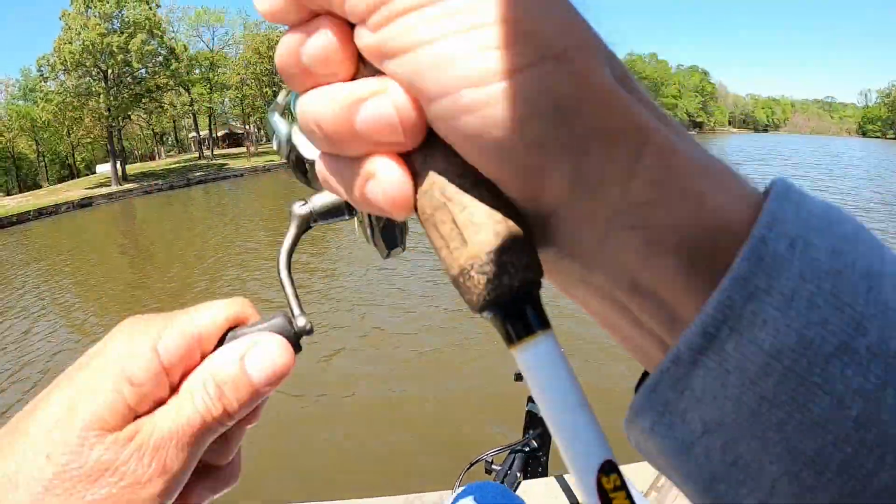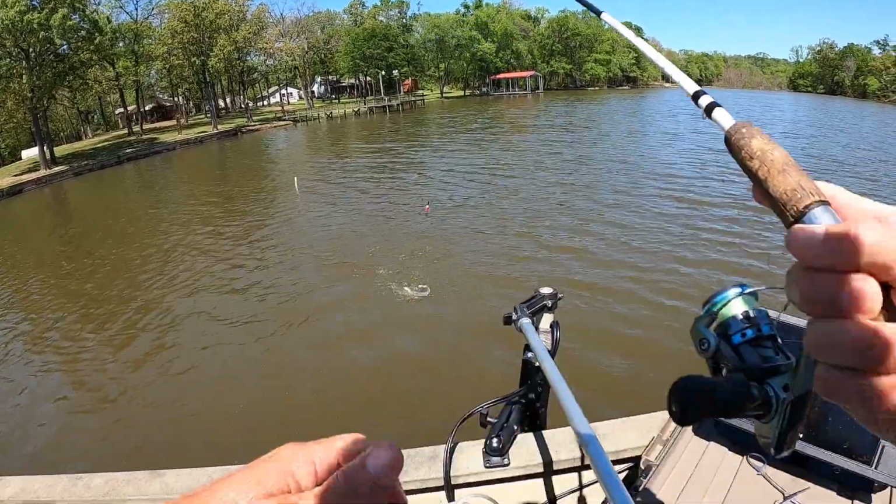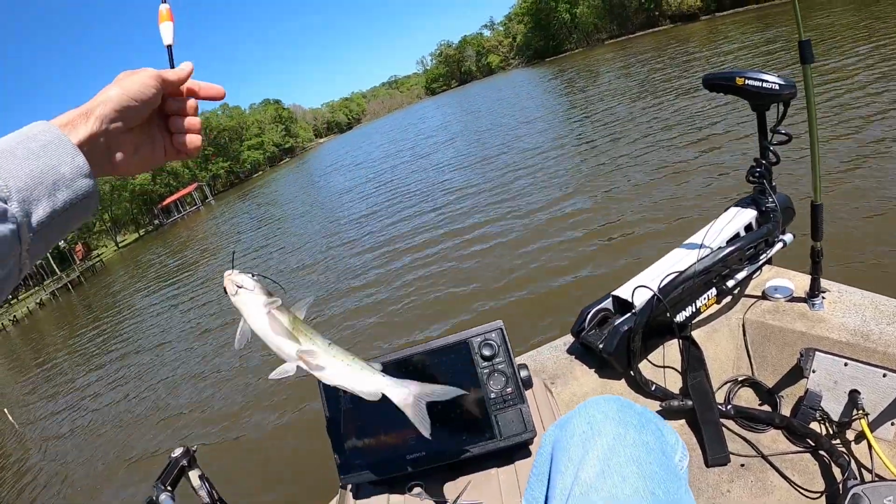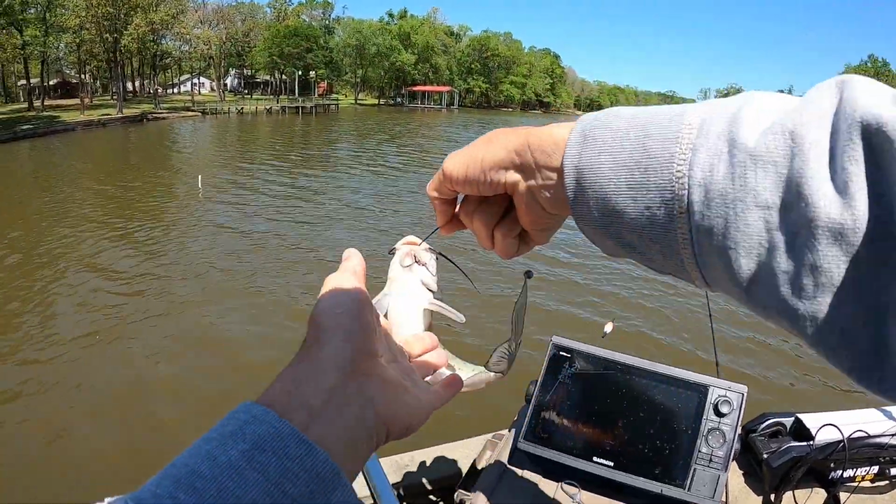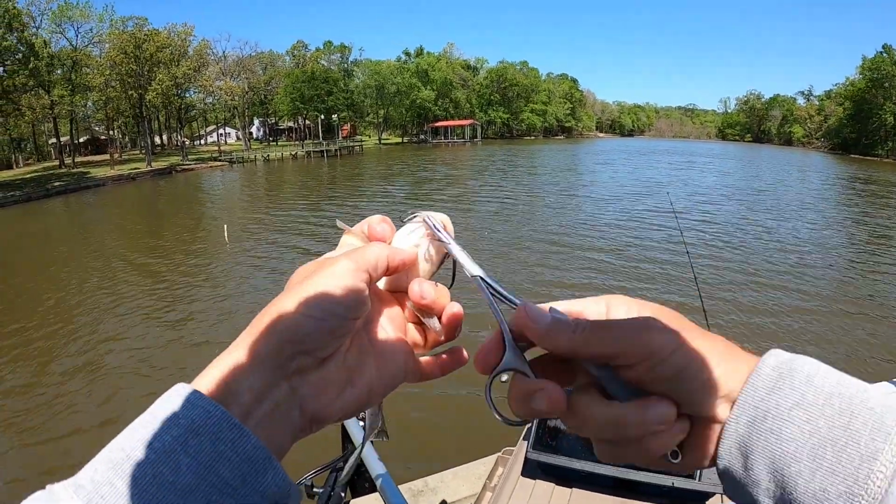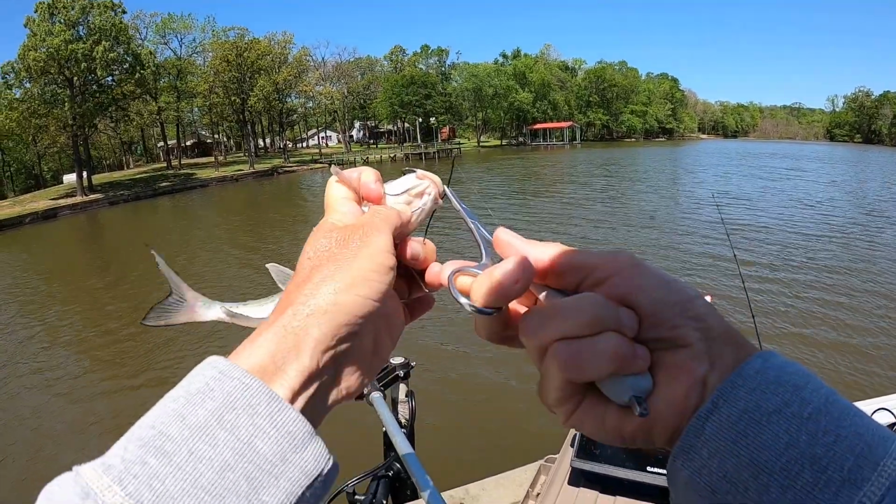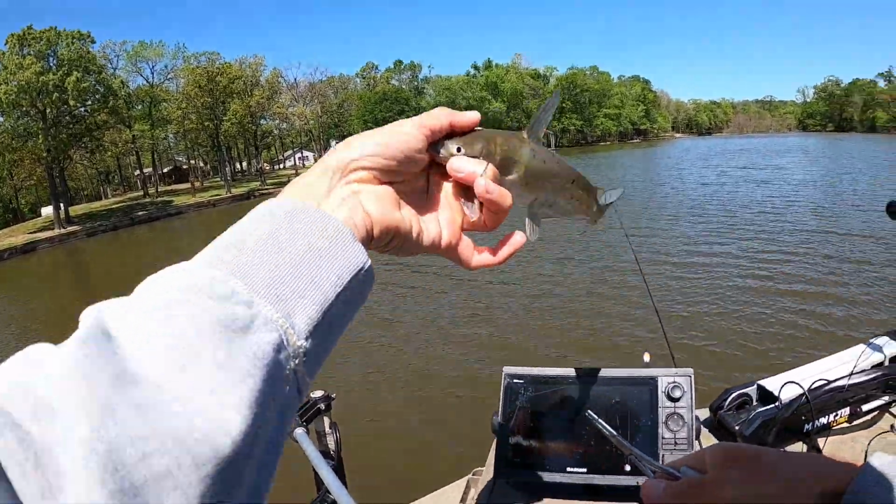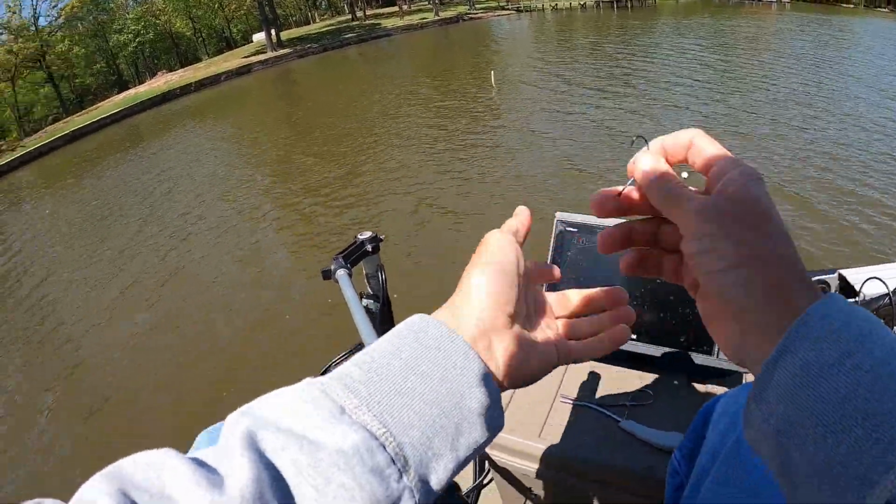He got it. He got it. Hey, that's a catfish. Mr. Whiskers. Oh. Hey. Don't come up here talking nasty to me. Yeah, we got him. That's one thing about using minnows, man. All kinds of fish eat them.